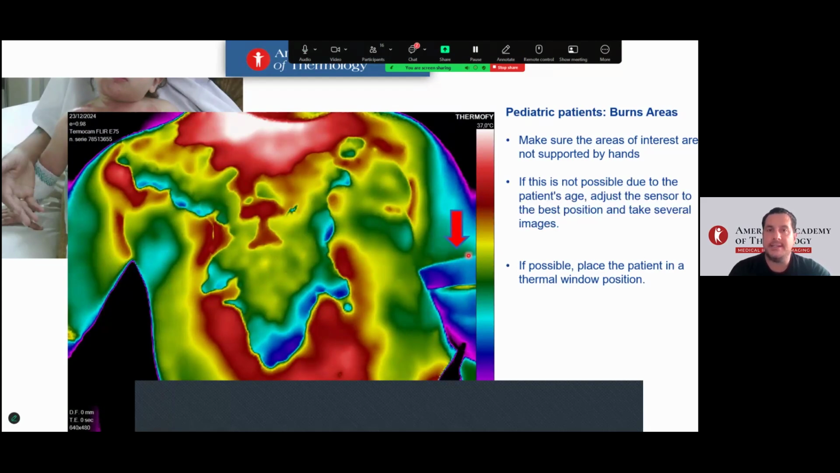For pediatrics, it's a limitation because it's not simple to acquire a perfect thermal window with a child. It's most important to make sure the areas of interest are not supported by hands.